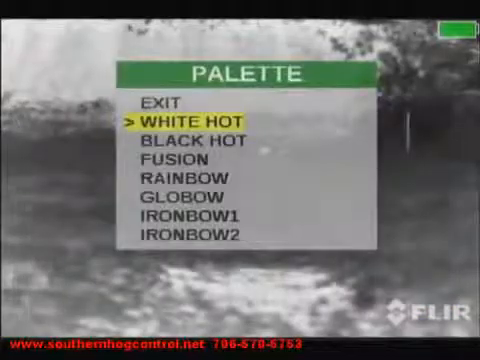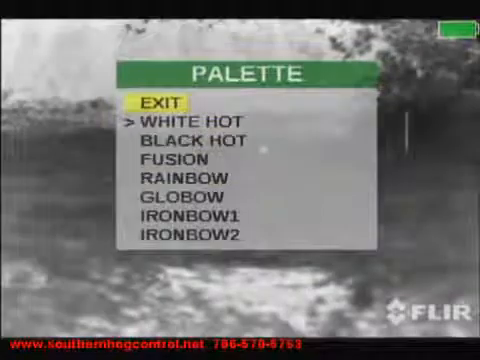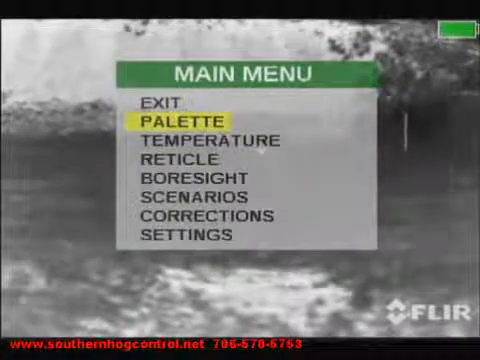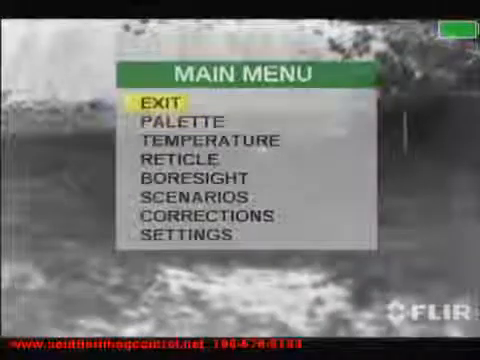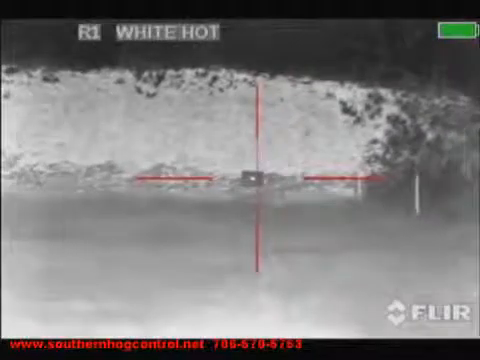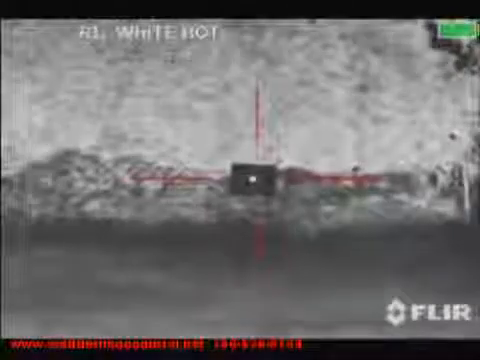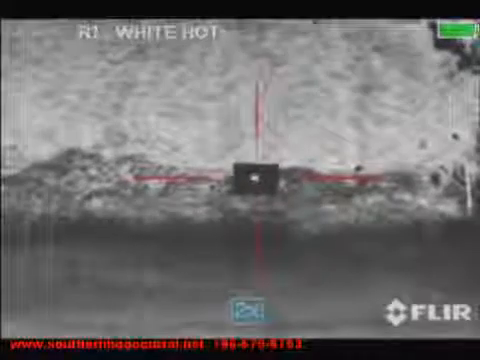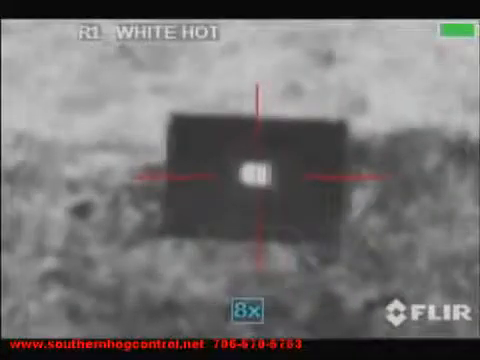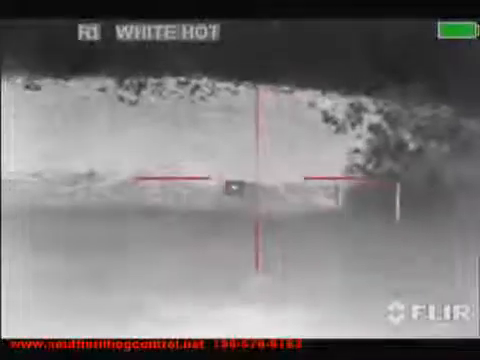I personally like using the thermal scope in the white hot mode with the red crosshair reticle. I have moved the target to 100 yards, 1x at 100 yards, 2x at 100 yards, 4x at 100 yards, 8x at 100 yards.